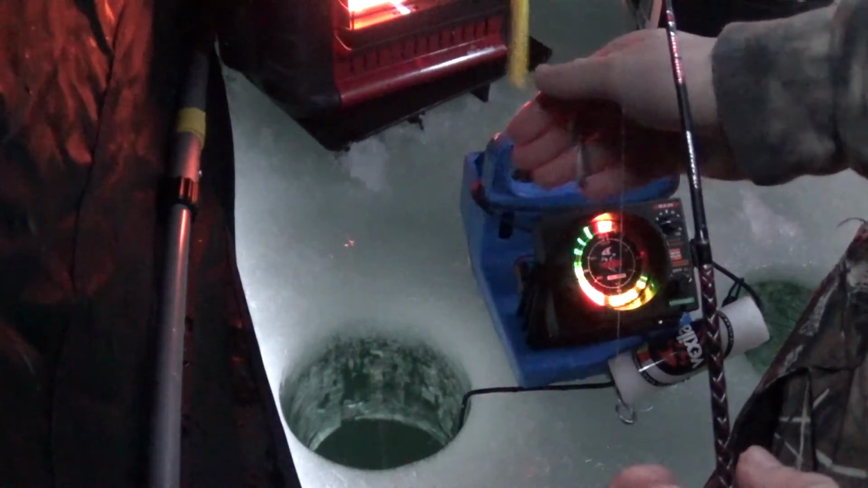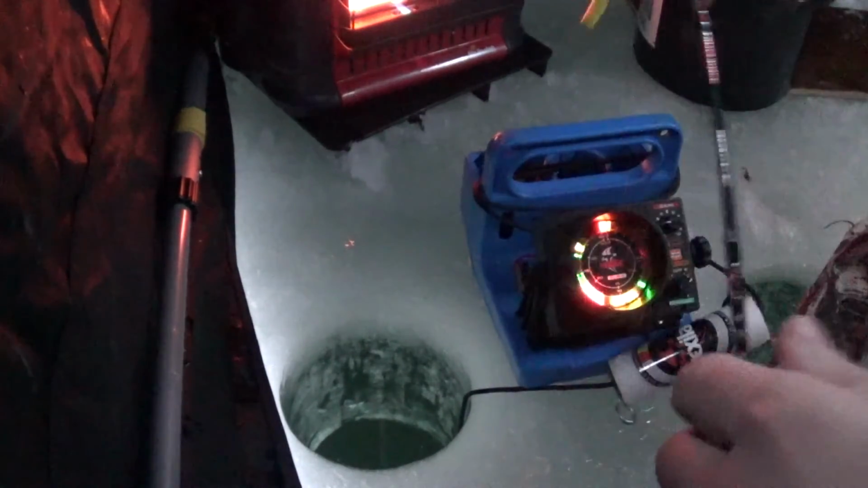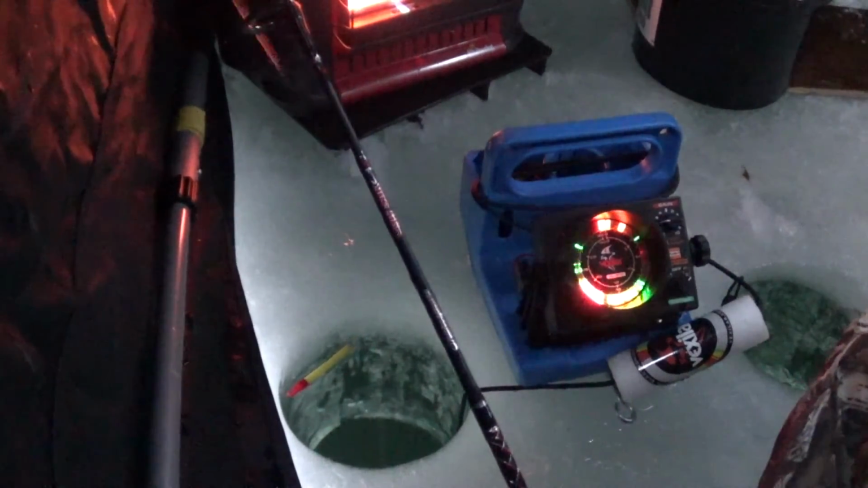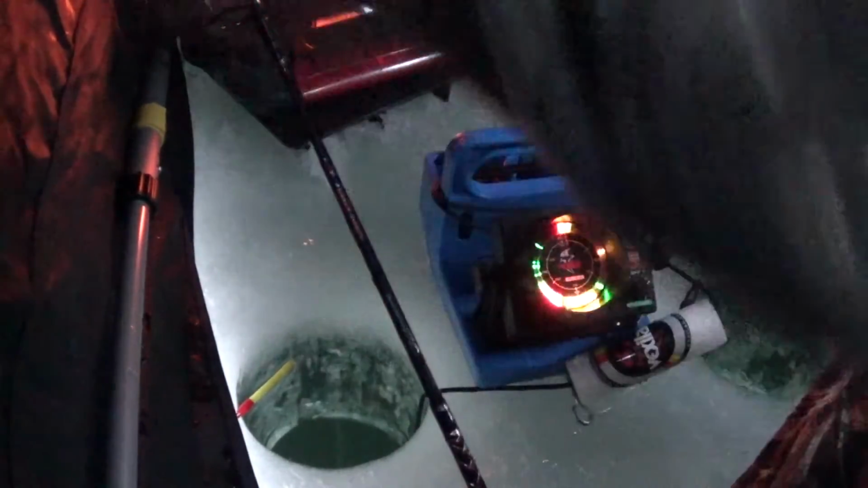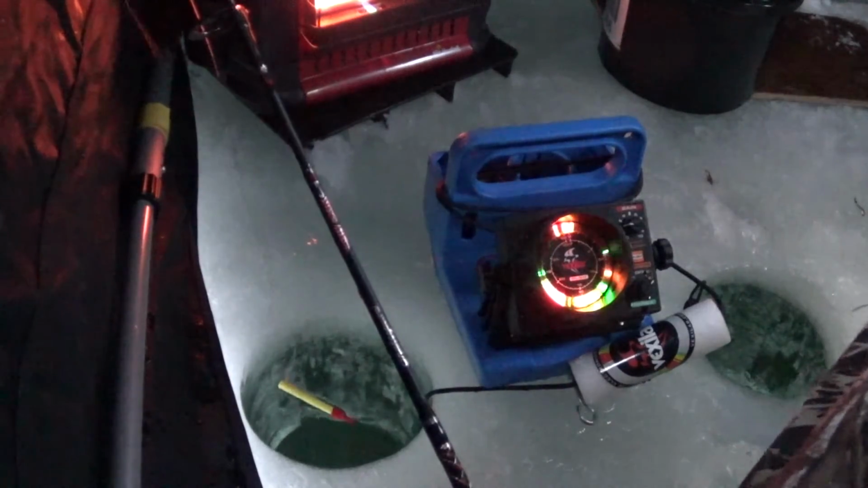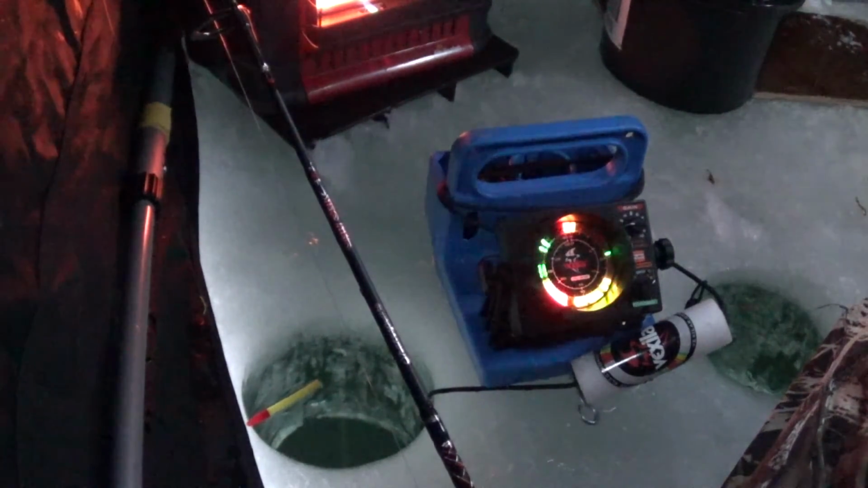The camera that I'm using is an Emerson Action Cam and an Emerson Action camera and this Sony Handycam. They both work amazing for filming this stuff. See, it's really low light in my house right now, but you can't tell if oh, here's a fish, because it's